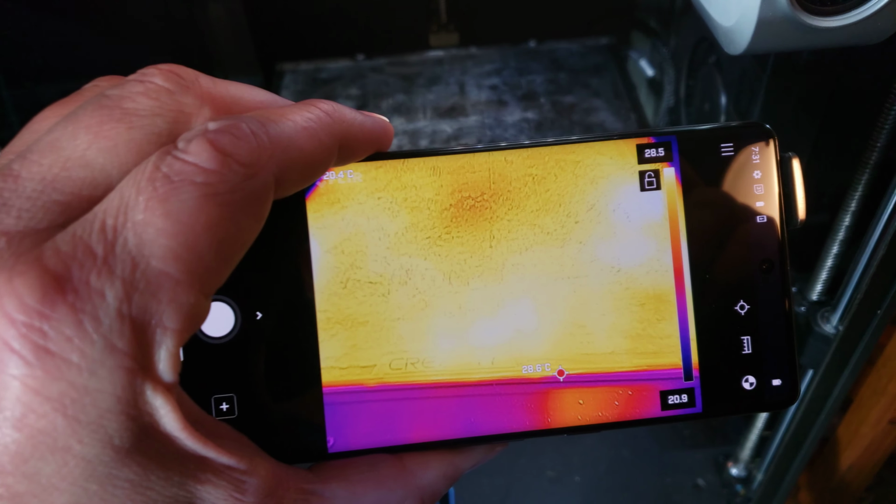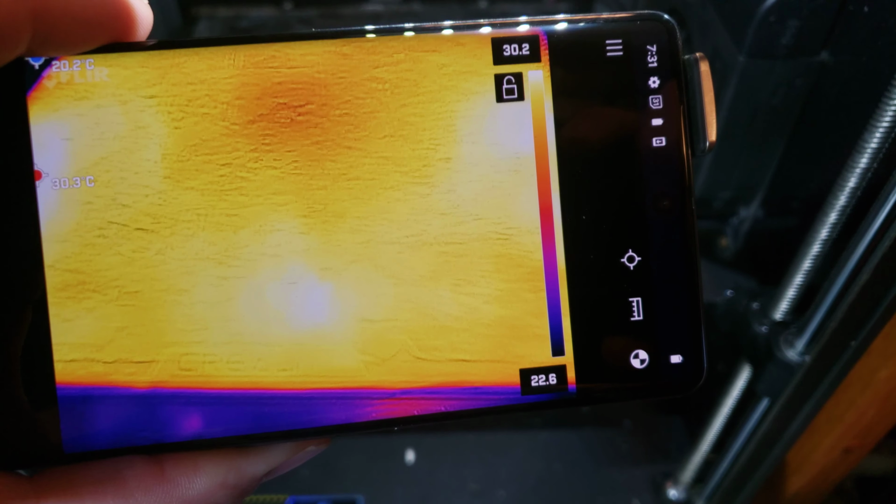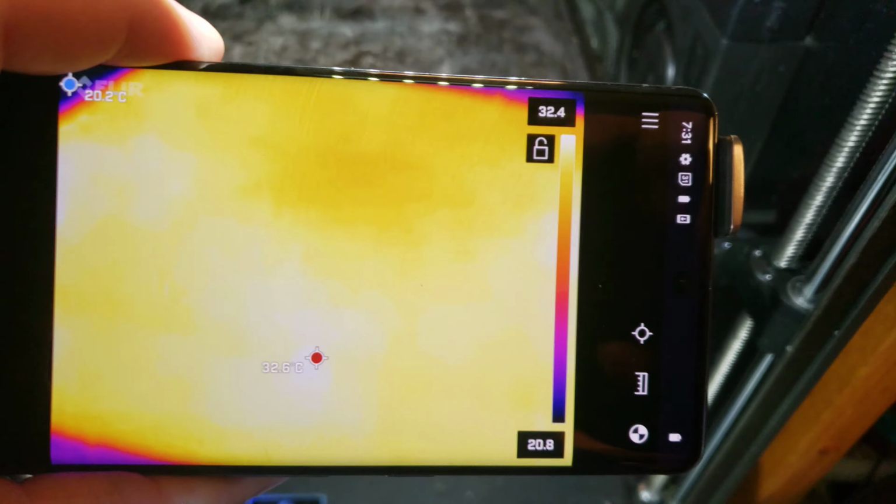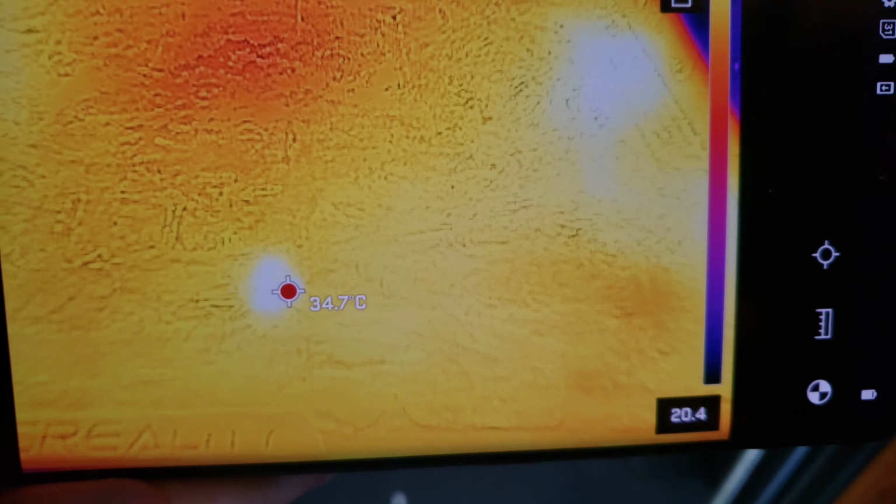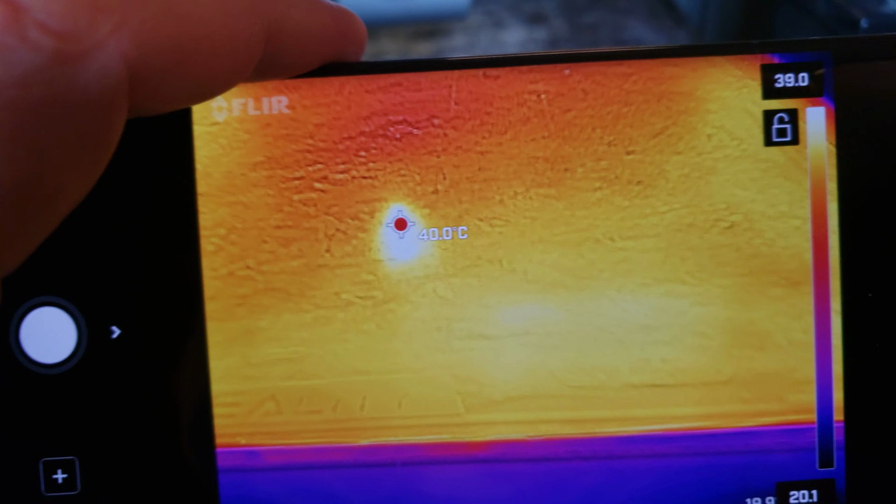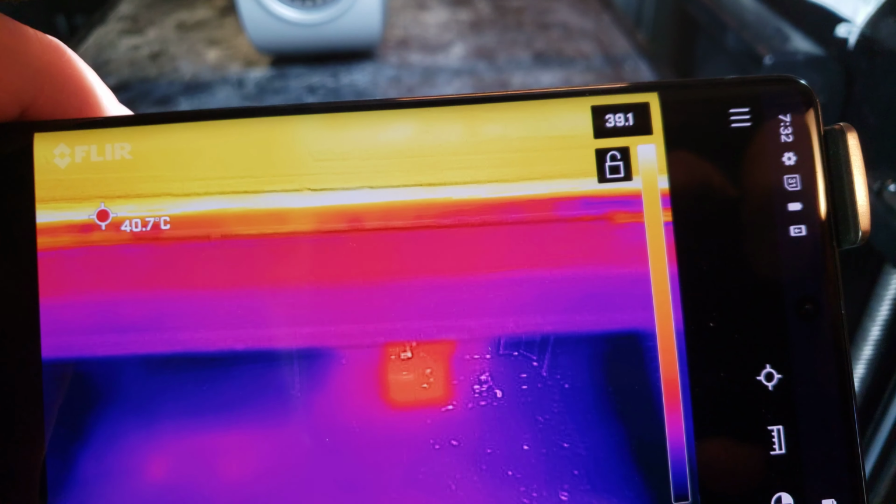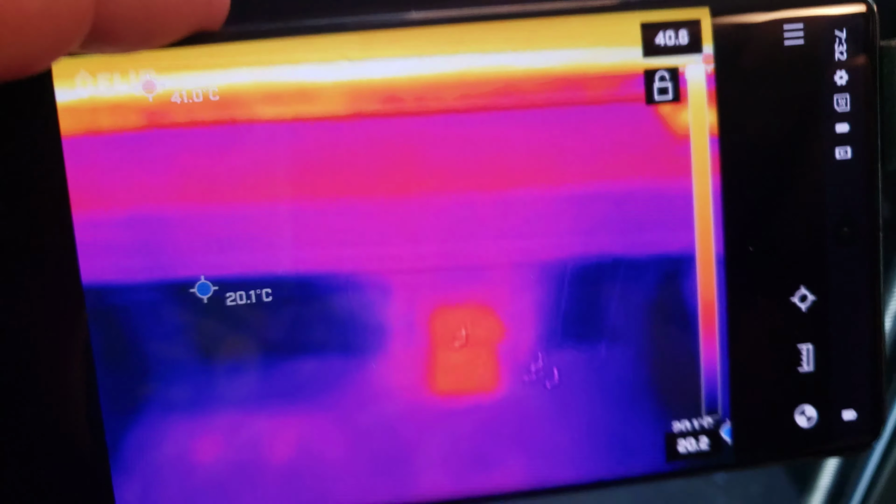So, my FLIR camera here. You can see it just clips on your phone. And so I have it set to tell me the hotspot, the hottest, so 35, and it says it's at 34, 35, so that's pretty close, or at least they're close to each other. I kind of wish the text was a little bit bigger. It also gives you the coldest spot. This coldest spot's kind of bouncing around, and that's optional. You can turn those on or off.